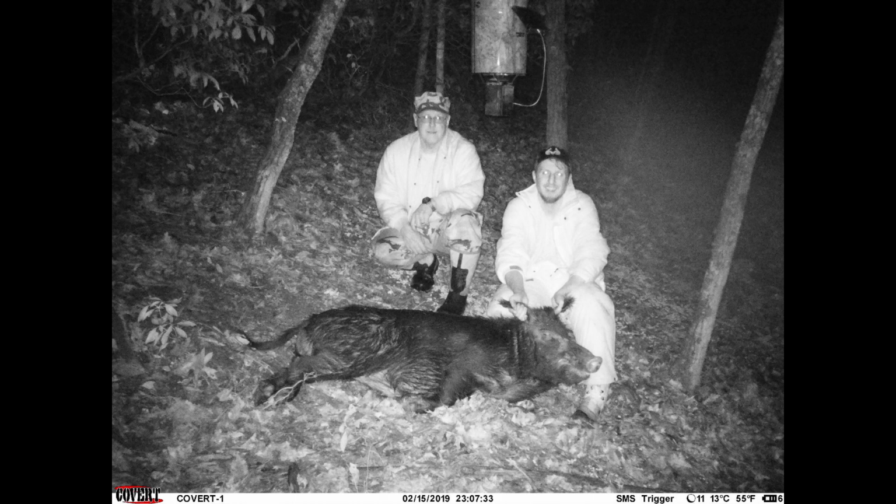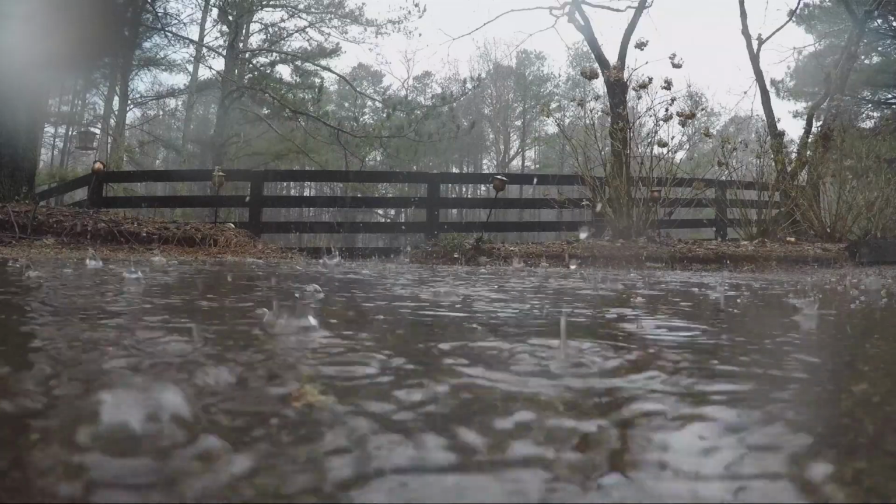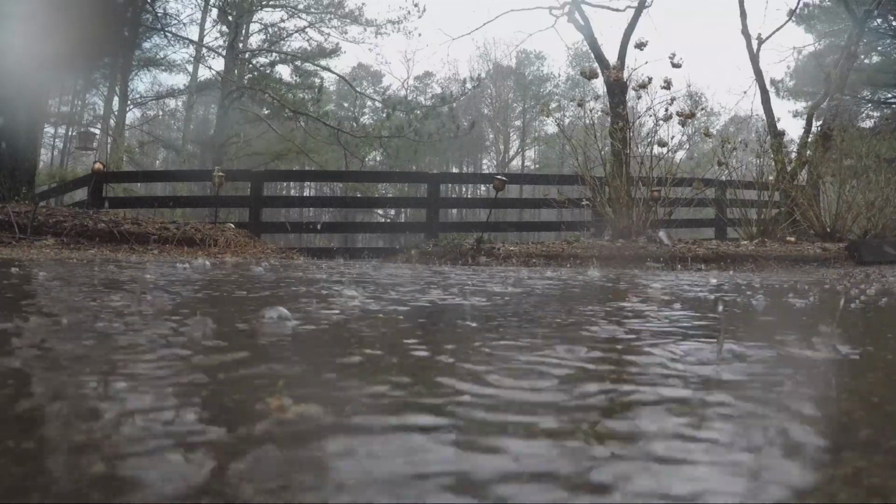Turns out, I dropped him within the frame of my camera, and at this moment, I made use of the real-time photo functionality of my camera app. Just goes to show that patience pays off. Even though it was rainy and nasty out, we were still able to make a move on this hog and get the job done. Hope you enjoyed it, and thanks for watching.